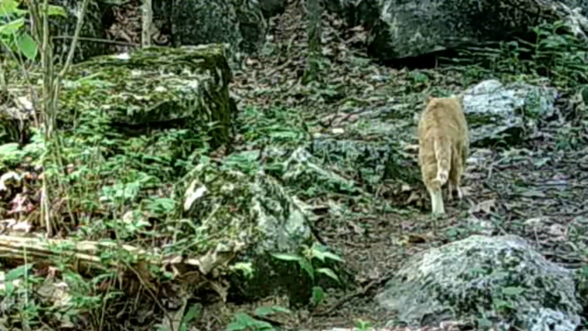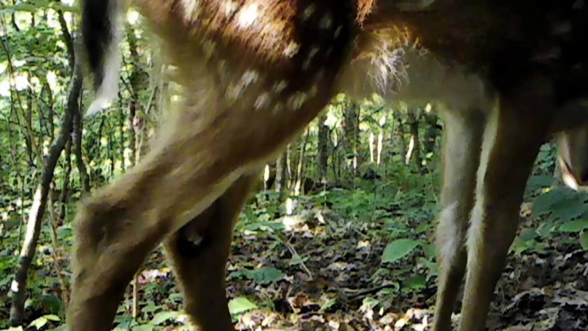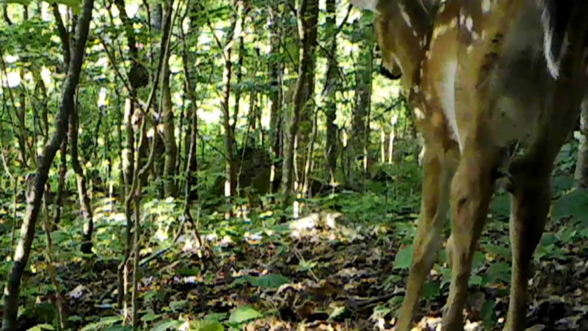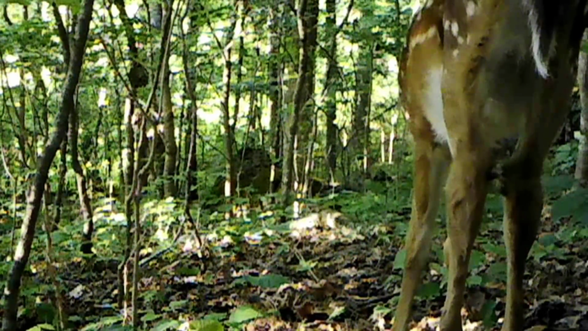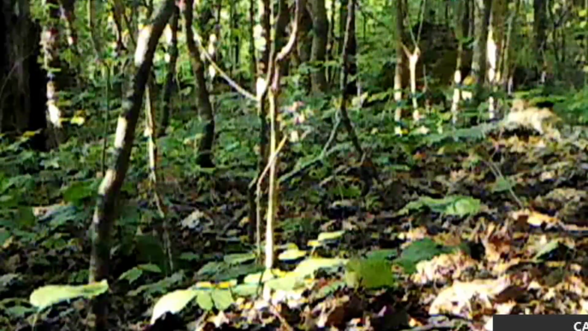And there is old Yeller, moving up the ridge. Moving kind of slow, ain't he? Don't blame him. But these little fawns, they're exploring their new world. And they're growing too, growing every week. They're just watching and learning. Hope they survive. Just learning their new world.